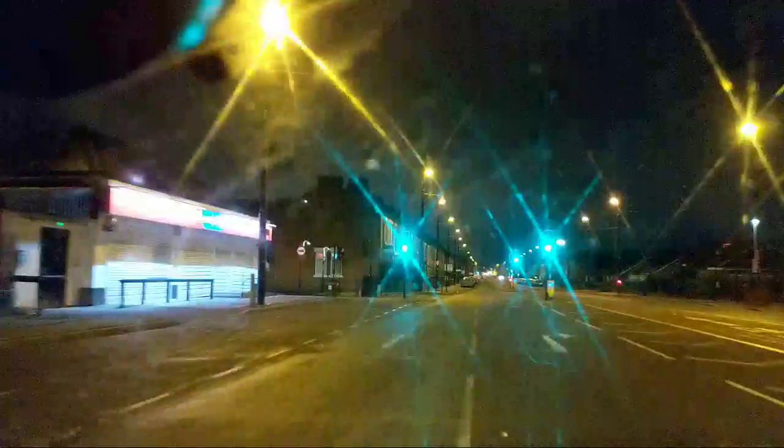Okay, I don't know where I am because I'm just driving on the... those are new traffic lights. It's got a fantastic tramway system in Manchester, which I've never been on. The tram track you can possibly see on the right in the ready area.